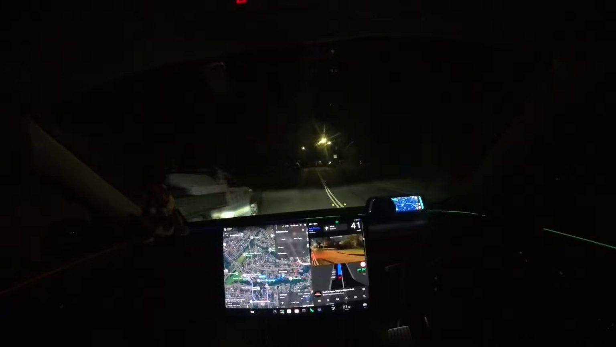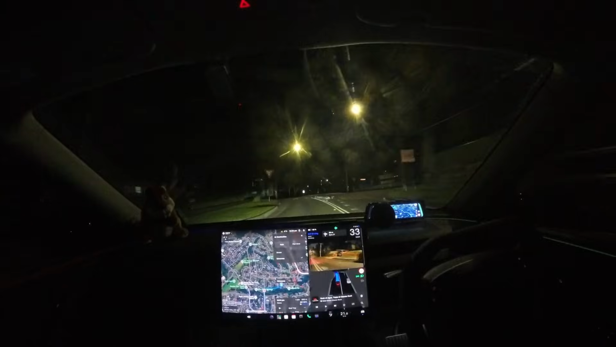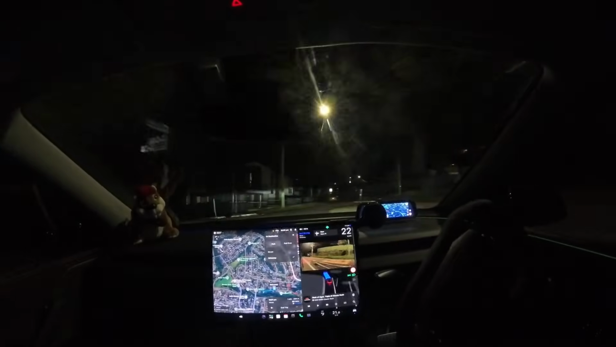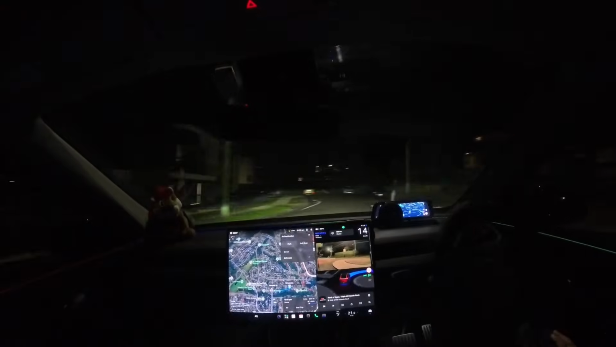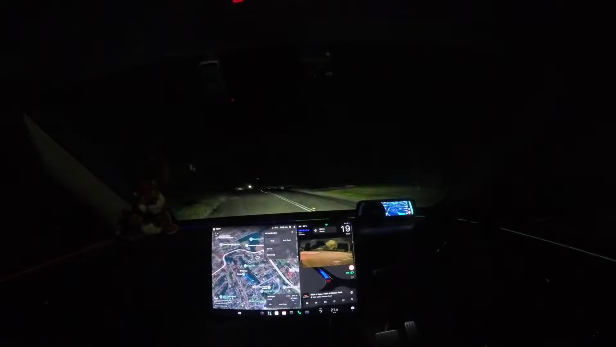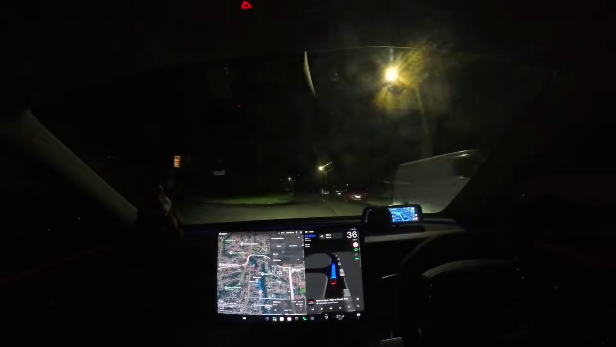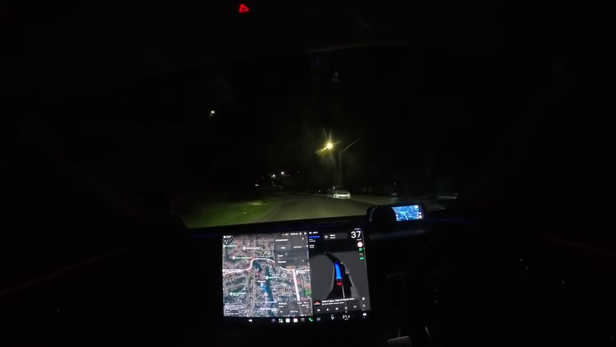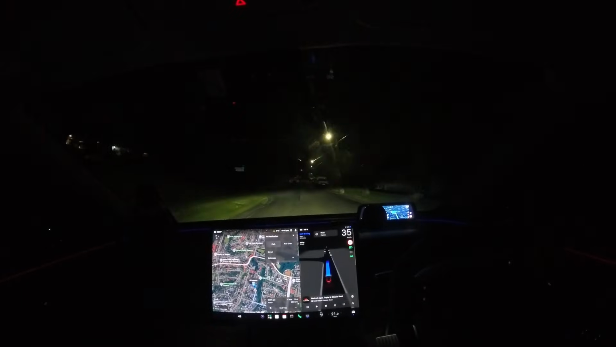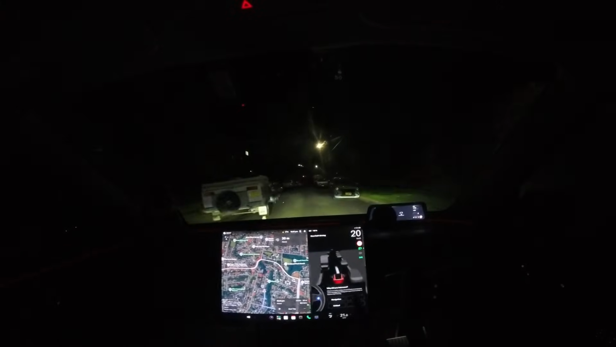Now enter the roundabout and take the third exit. Oh, that's smooth. Wow. Your destination will be on the left. Now your destination is on the left.